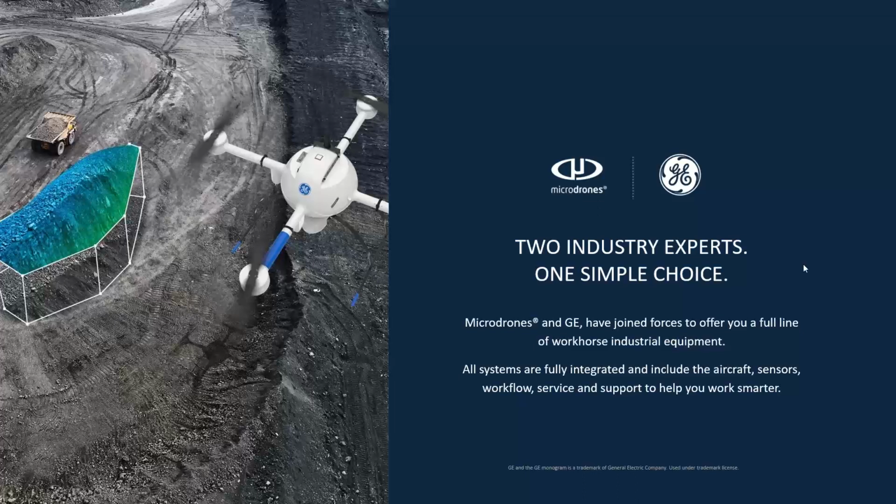So our new MD4 1000 product line is all branded the GE industrial drone line, like you see here. GE is now an investor in Microdrones, and has a member sitting on our board as well. That brings a lot of credibility to our company and to our end users, because when flying critical infrastructure like power lines and right-of-ways, having a system that those types of facilities are familiar with brings even more credibility to our end users.